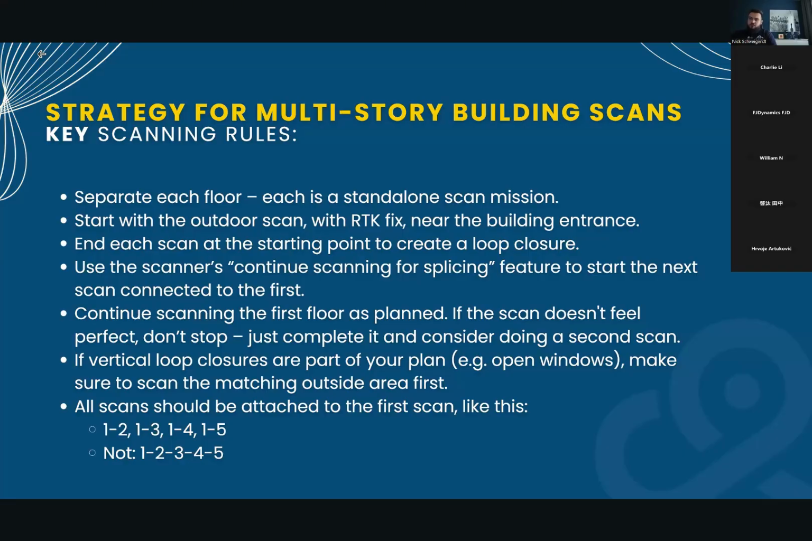And if you don't feel good about your scan, just don't stop the scan, complete it, and consider doing another scan, because you don't want to process the data in your office and figure out that the data is not good. That's why when you have a bad feeling about your data or about your scan, just complete it, take another turn, make a second scan, so you have options to choose in the office later. It's easier to take another 10 or 15 minutes to do another scan than driving again to the site.